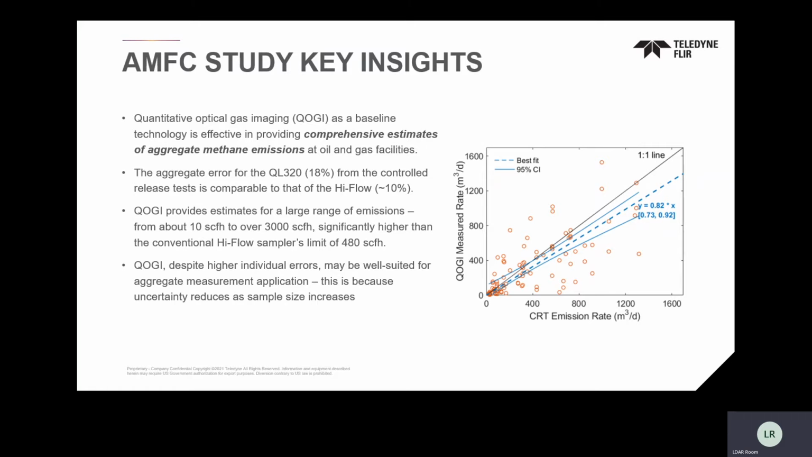But the baseline of this entire study was, if you use QOGI in aggregate reading, and that aggregate doesn't have to be millions, but in this case 100, if you use it in an aggregate reading, maybe that's per district, per basin, per site, whatever it is, the more readings that you have, the better the accuracy of the QOGI technology and the QL320 solution.